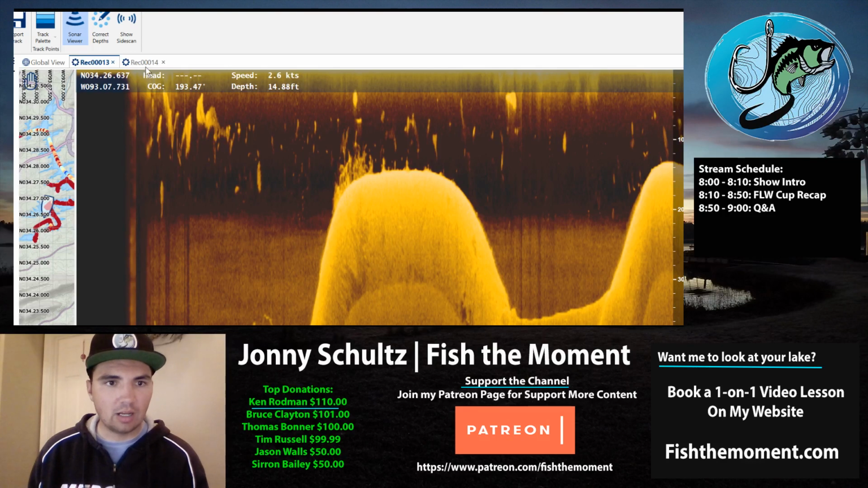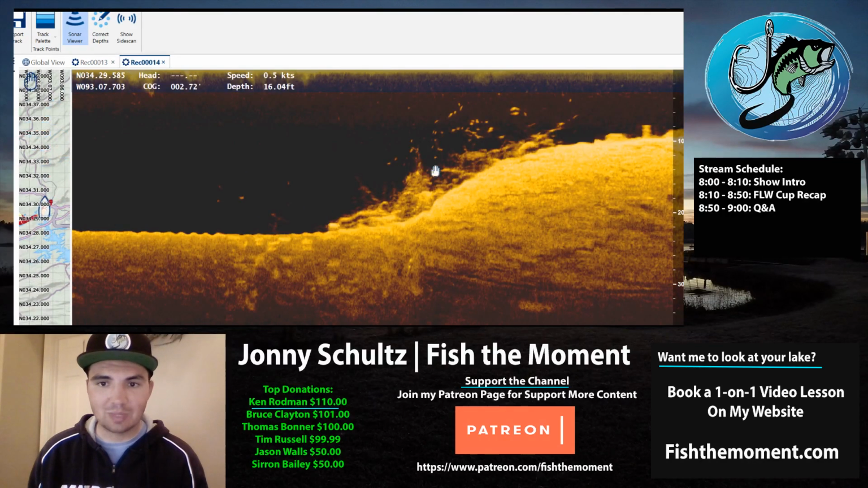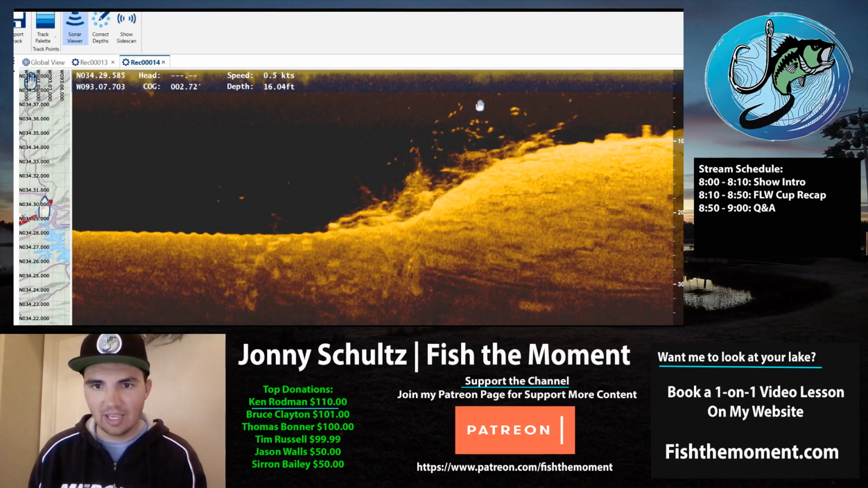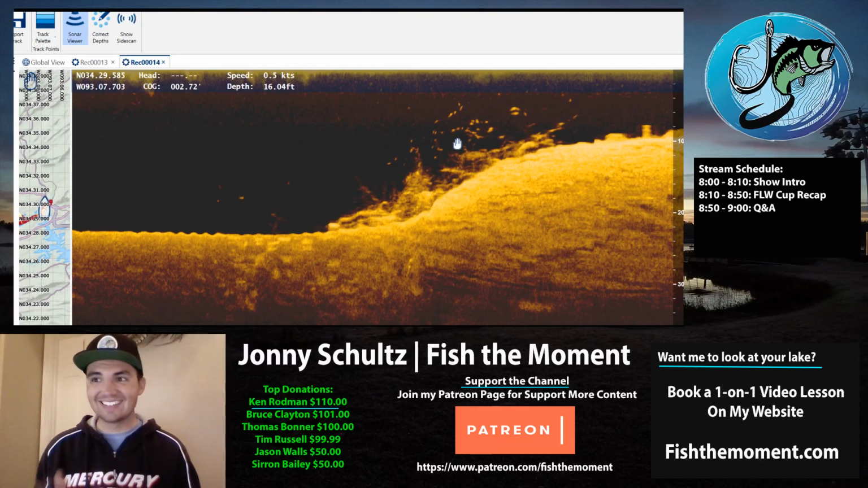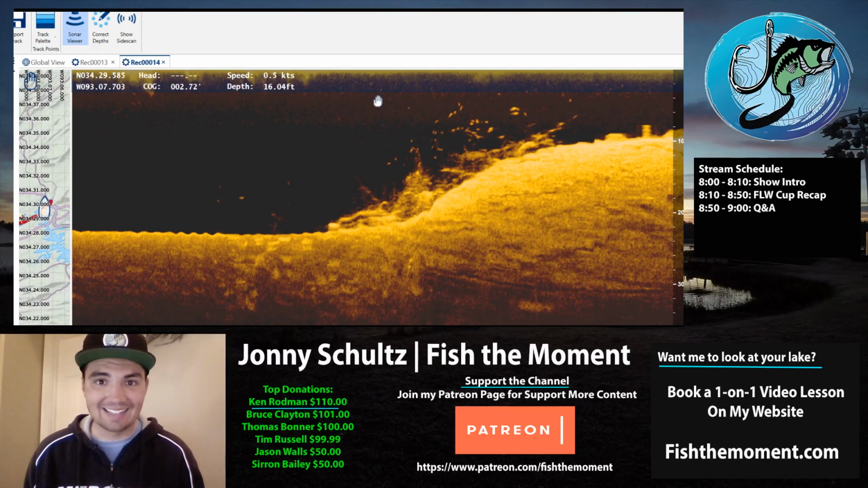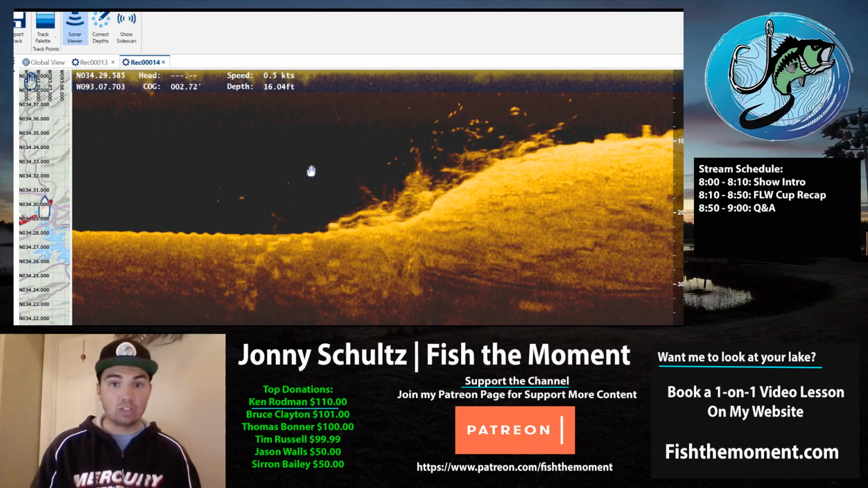Let me show you one other spot. This is one of the spots I found that was actually loaded, where I lost that 3-pounder. I caught another little 8-inch spotted bass and lost a 3-pounder at the boat. This little brush pile is on a hill on this drop. It starts in 20 feet, comes up to 10 feet, and there are fish all over the spot. It is loaded. You can tell when you find a spot that's got them, you can just see it. There's not a lot of baitfish around here, just a bunch of fish, and I was able to get a good bite out of this.